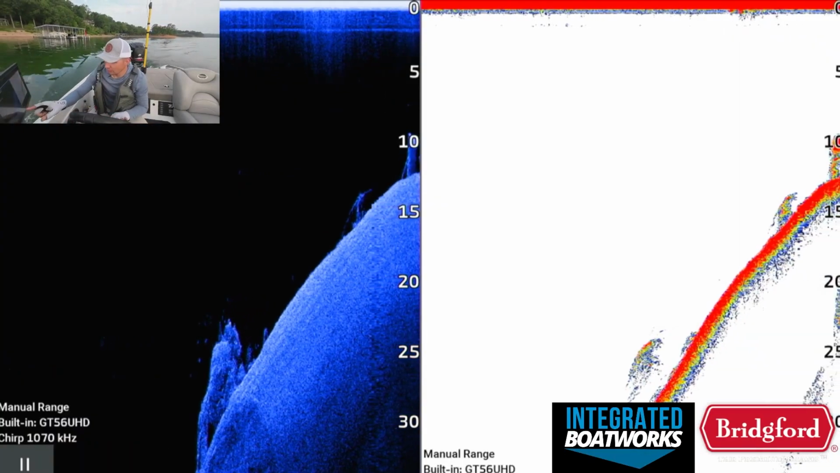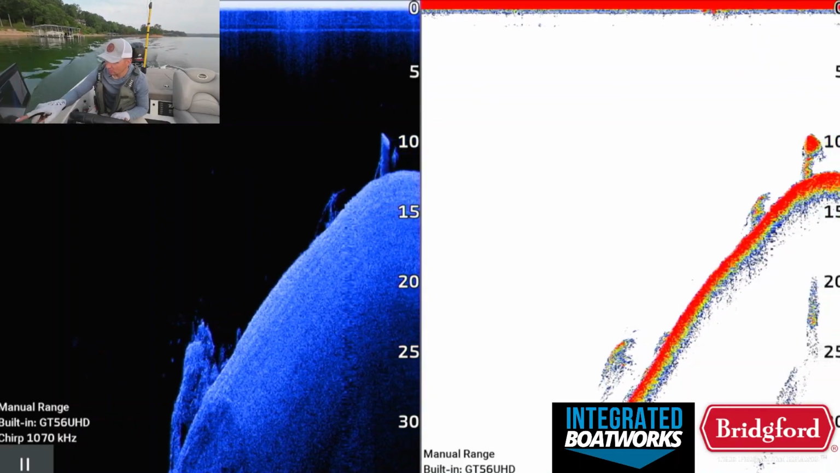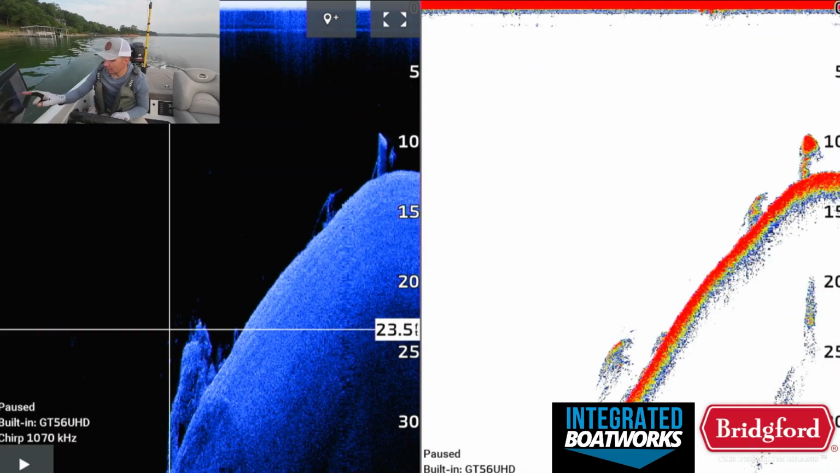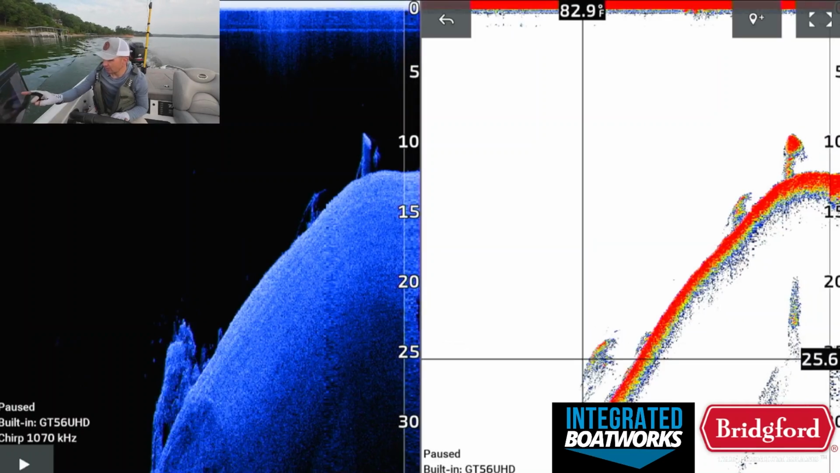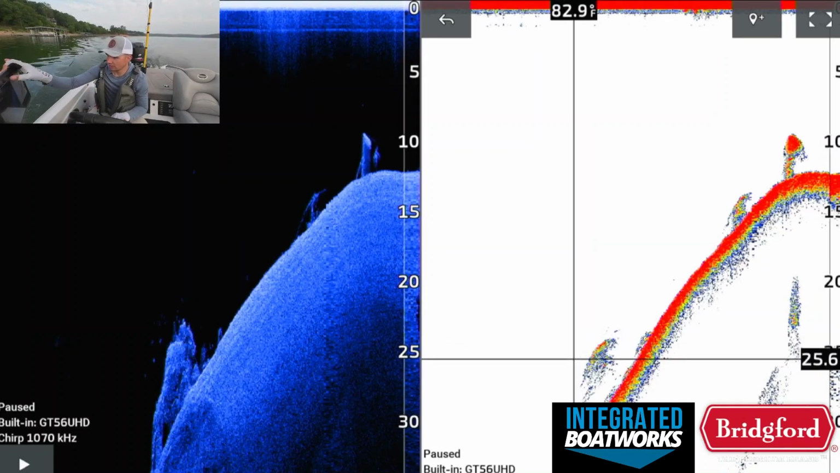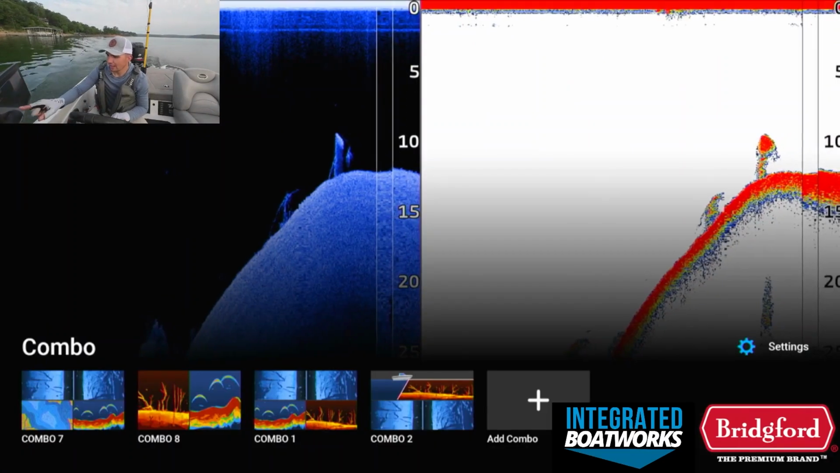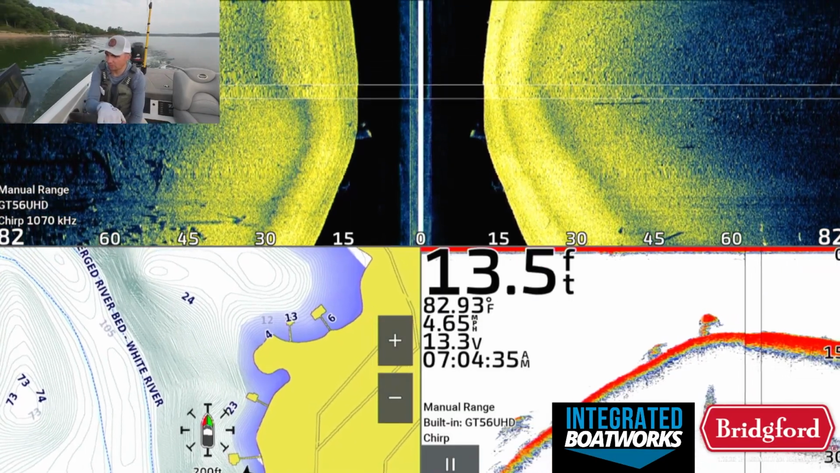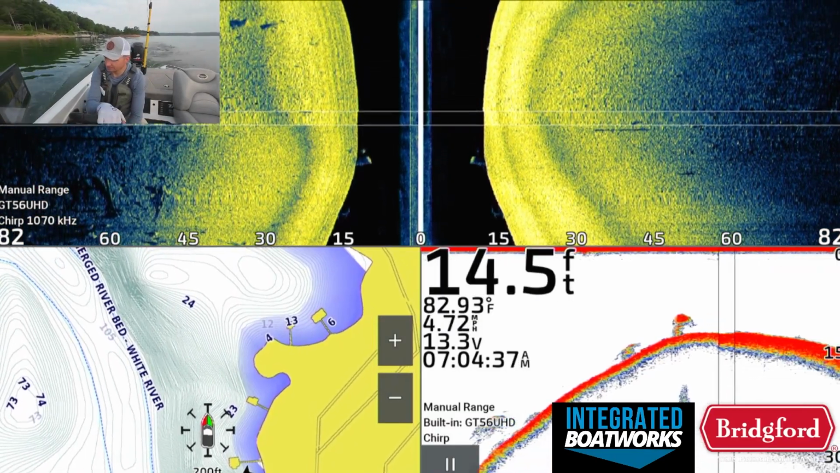but we do have a couple of fish on that rock pile super deep, but they look very small. You can see the dots over here on down imaging, but there's no dots or arches on the 2D sonar. So again, based on the way I set my settings up, I filter out all the smaller fish. So those are probably just little 1 pound fish, nothing big.